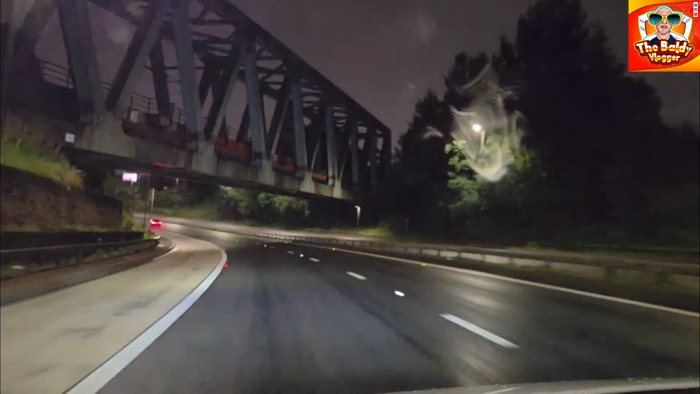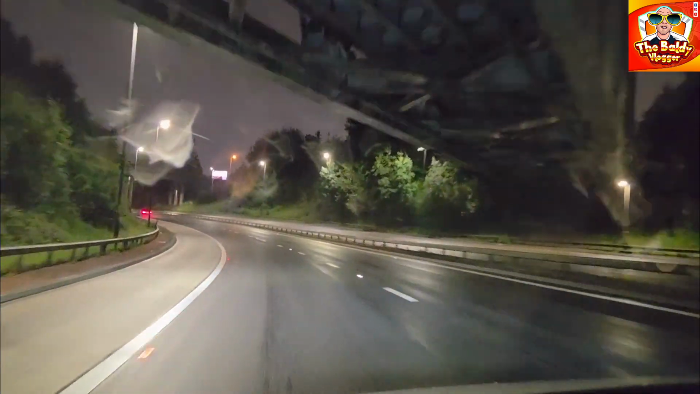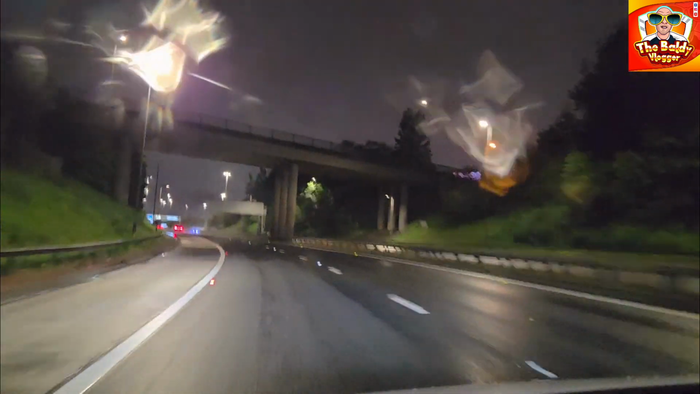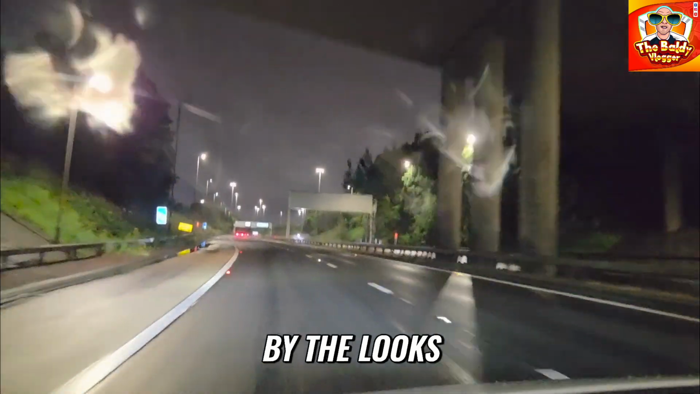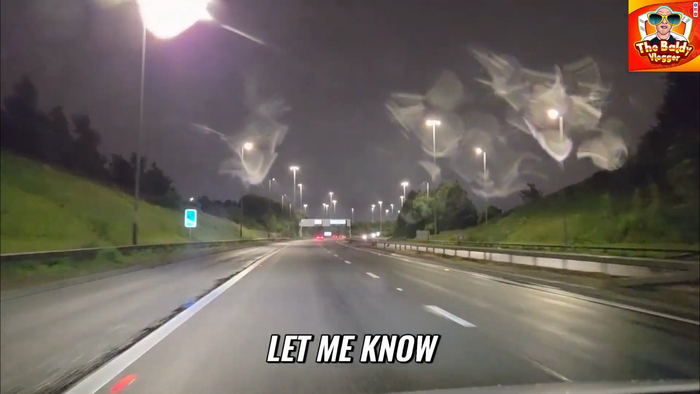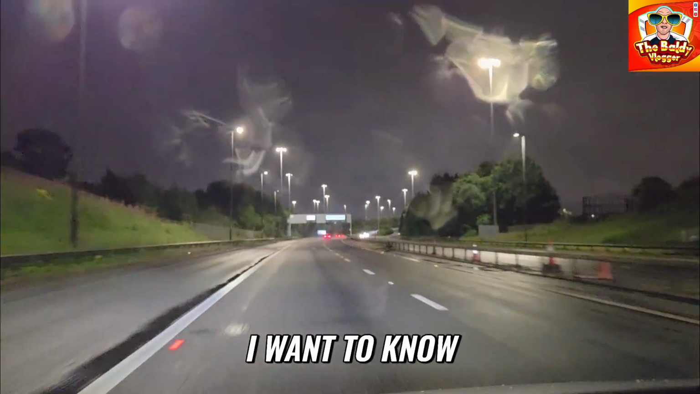I don't know the name of this bridge. Maybe it's got no name, but it's a big old looking bridge. Stainless steel by the looks of it. I'm sure it's got a name. If anyone knows the name of that bridge, let me know. Because I want to know.